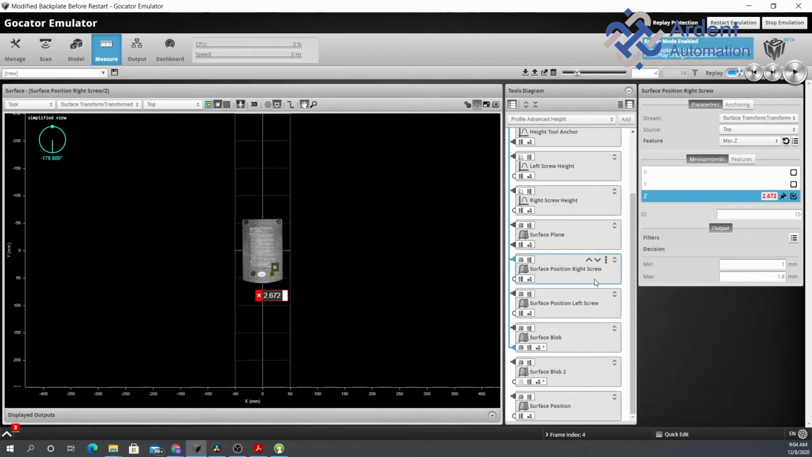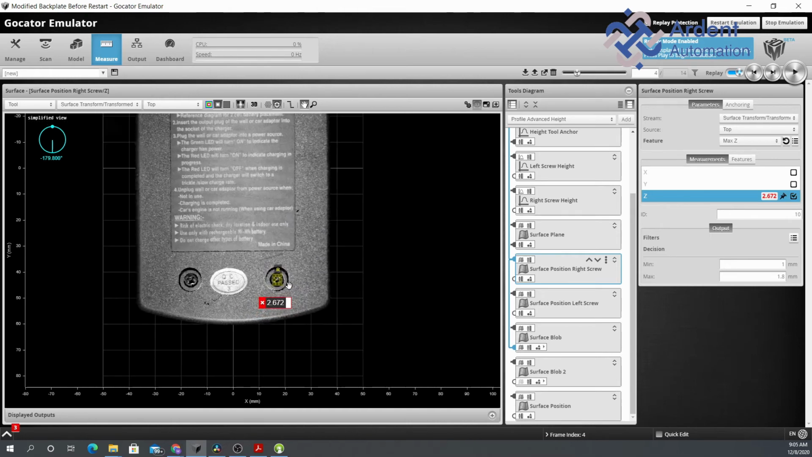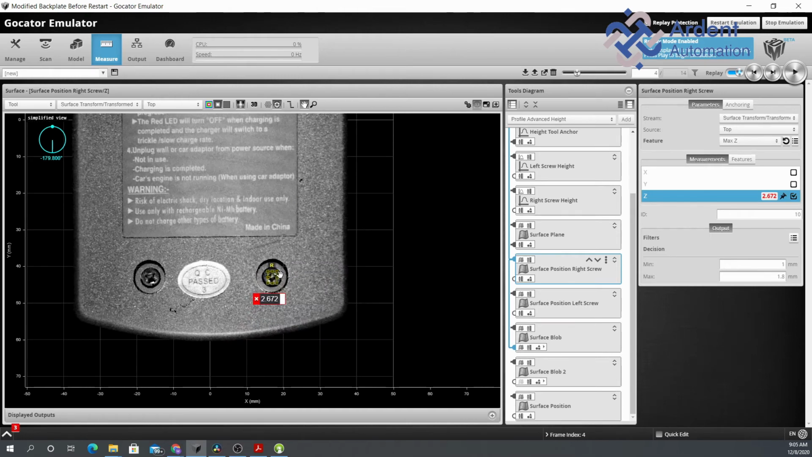Another one is we are using the surface dimension. So this time we're actually looking at it as if it's got a box, right, a three-dimensional cube actually, and we're looking for the max Z height inside of that cube. Now we've also got it anchored to this point on top of each screw, so no matter how the part moves, it's going to be anchored based on other dimensions that we use to set up.